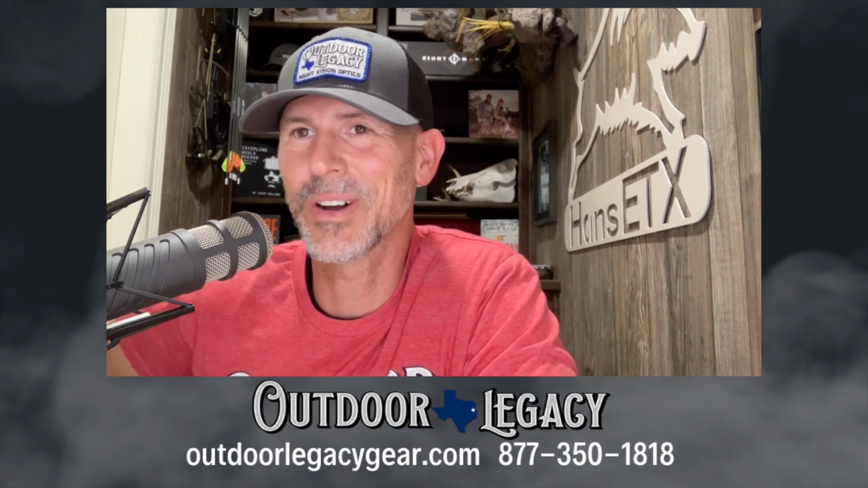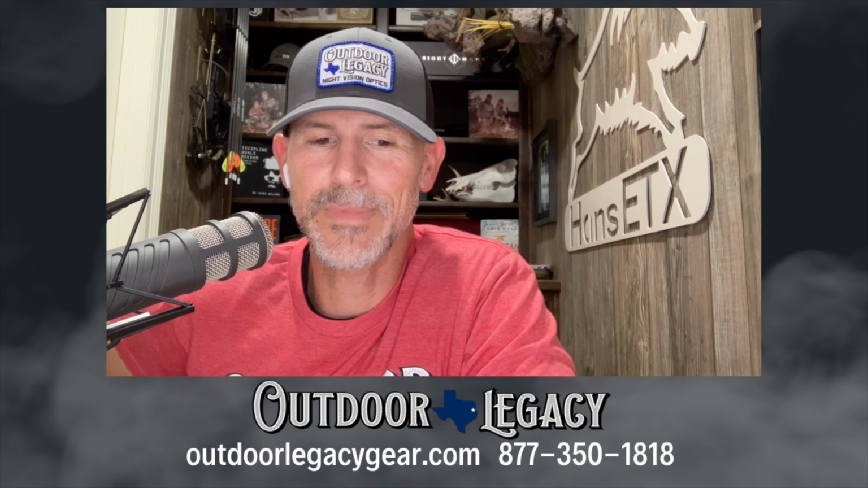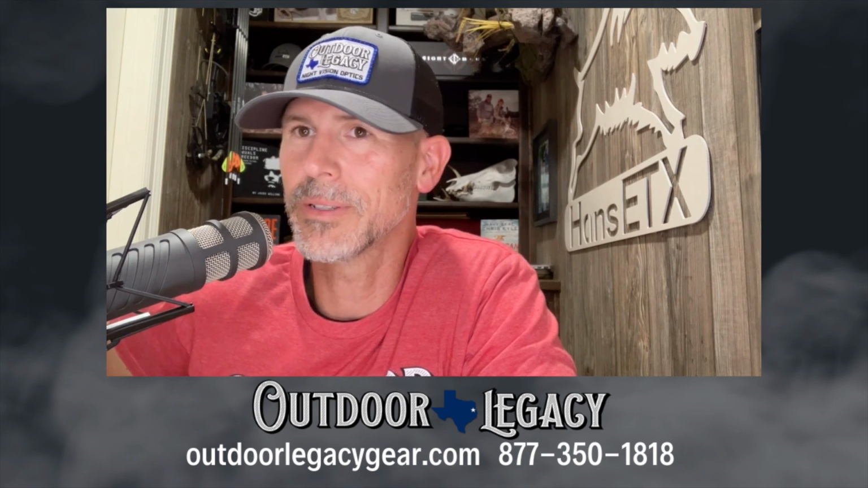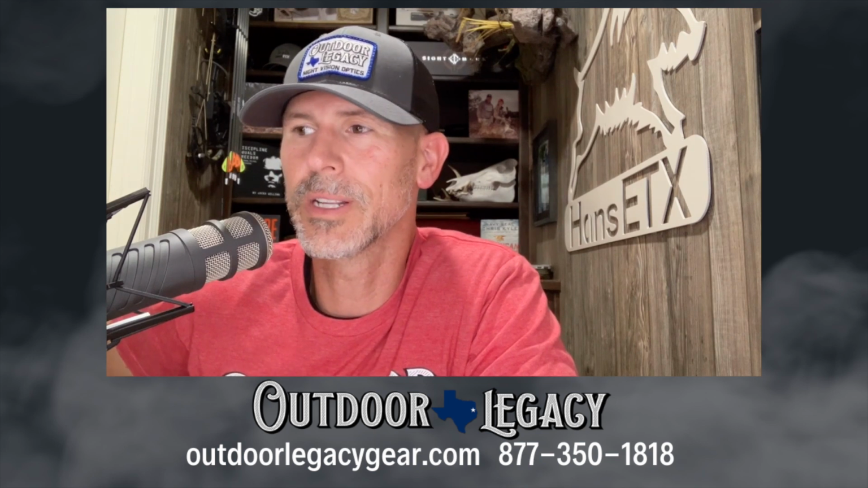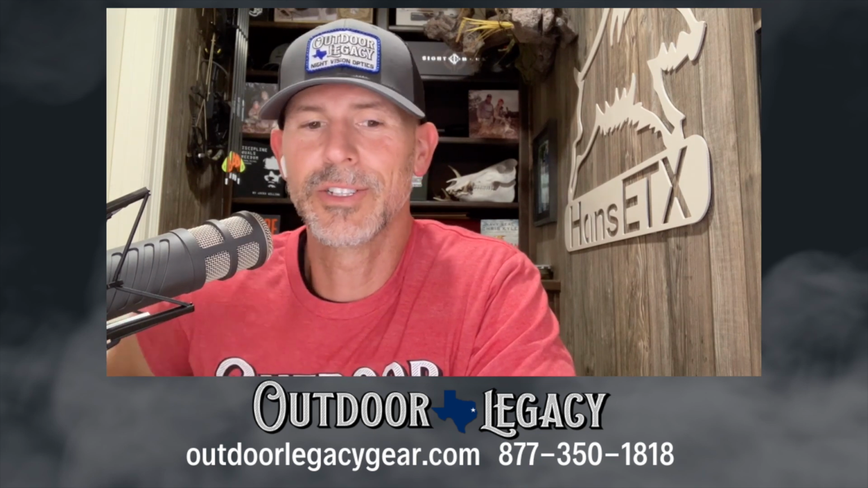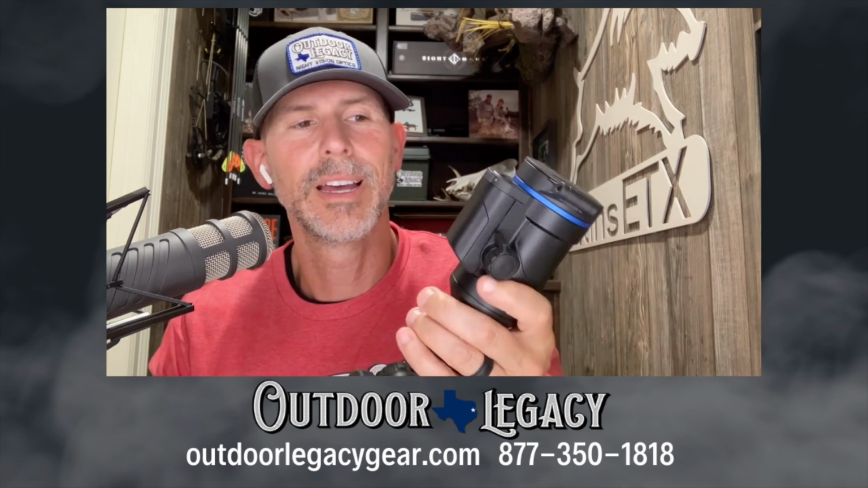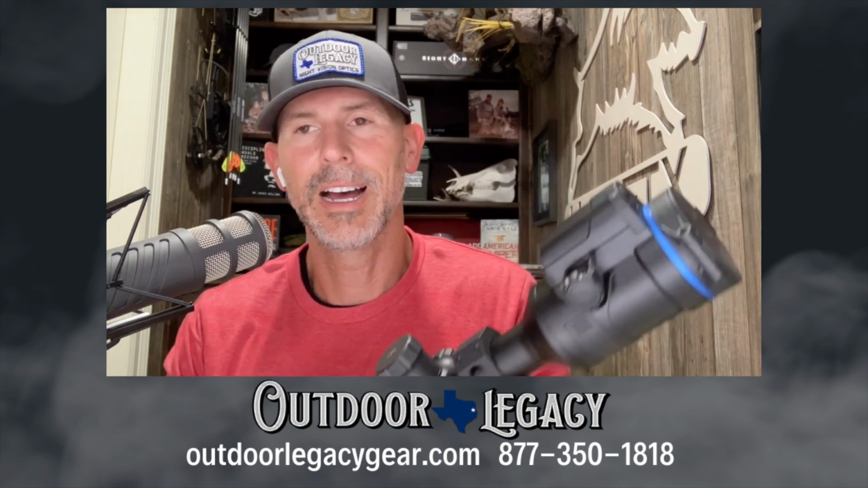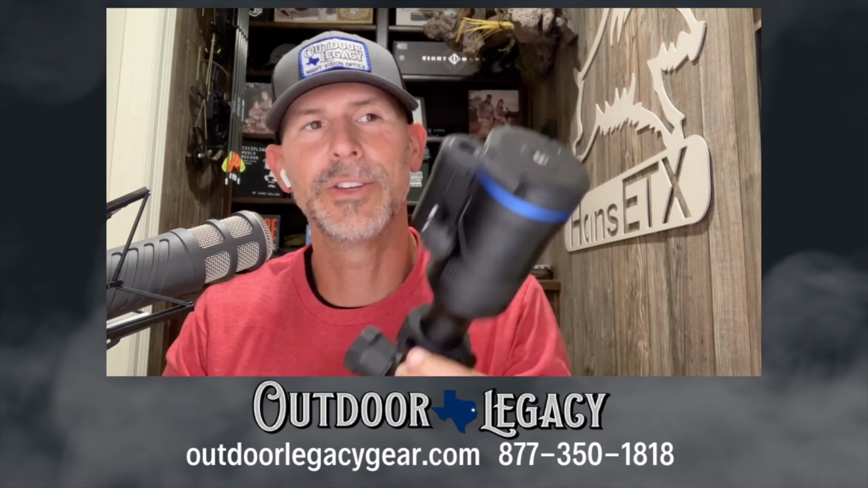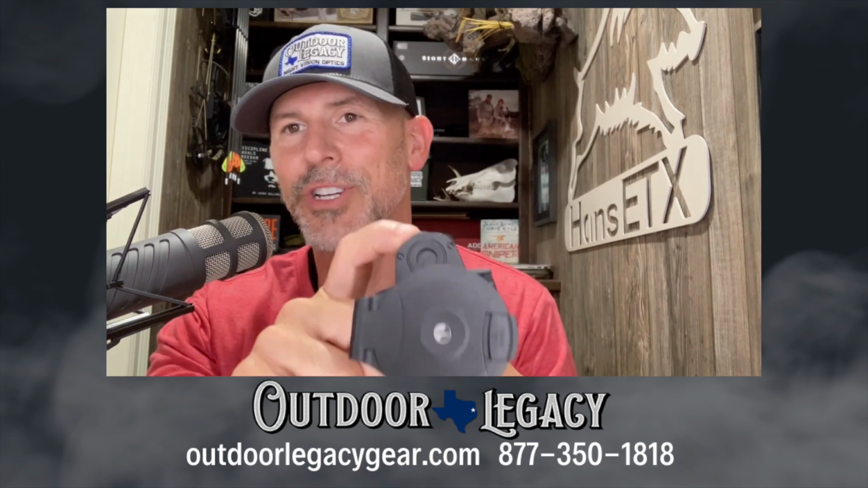I mean, this is a great scope. And it works well. It's well built. It's a Pulsar item, and we've talked highly about them. So there's a lot of attention to detail, just looking at it with the ambidextrous focus adjustment knobs on either side, the fact that you have a shutter.